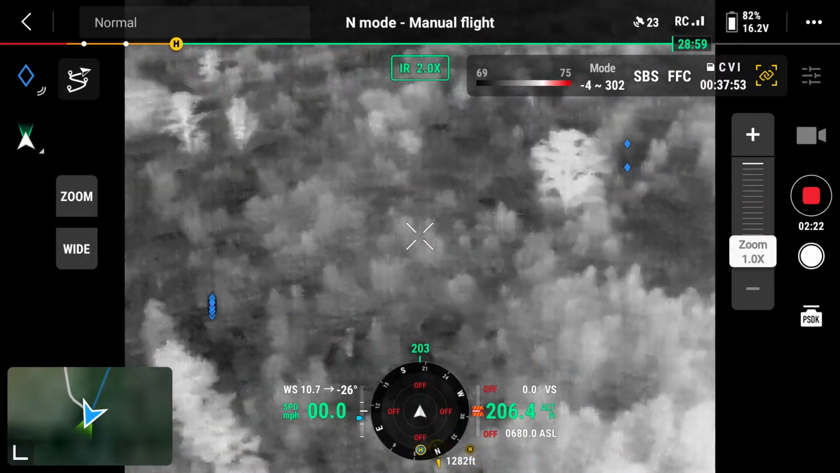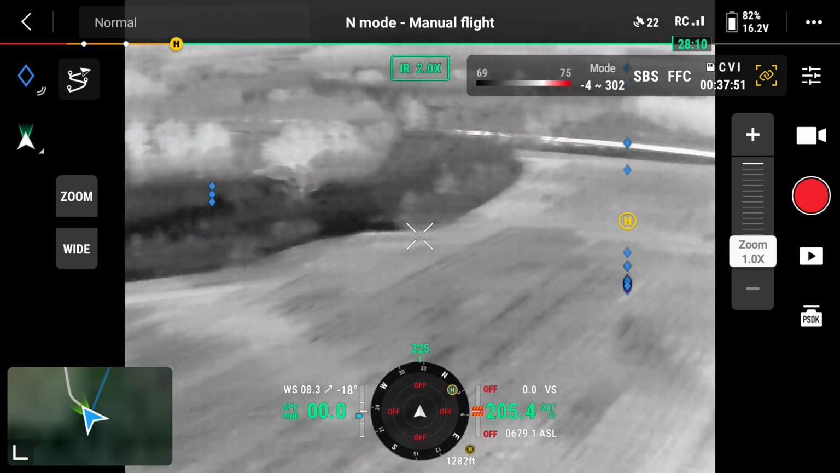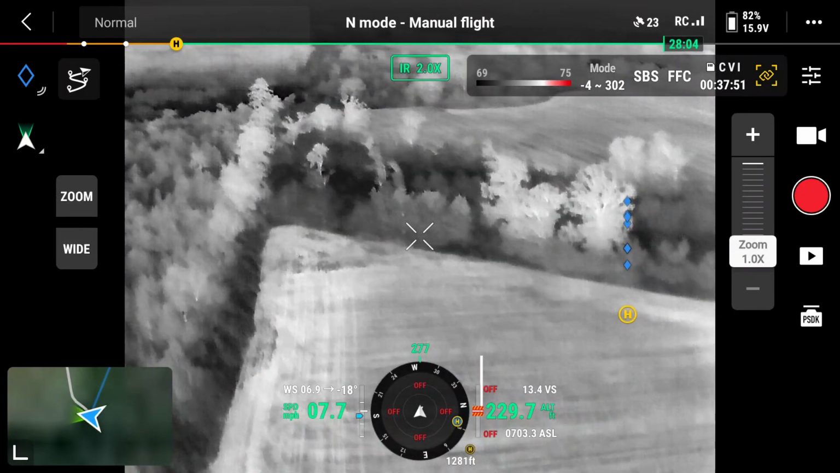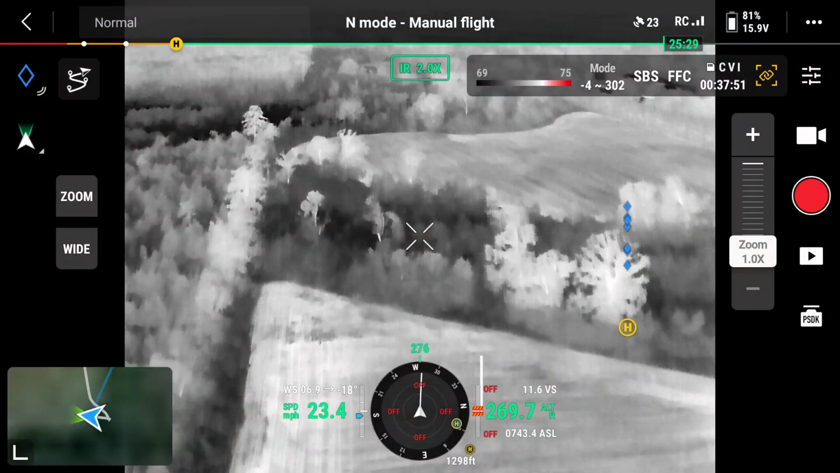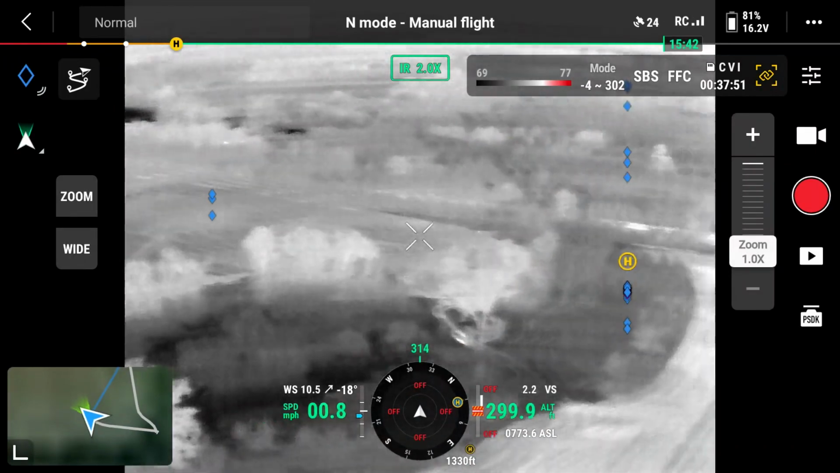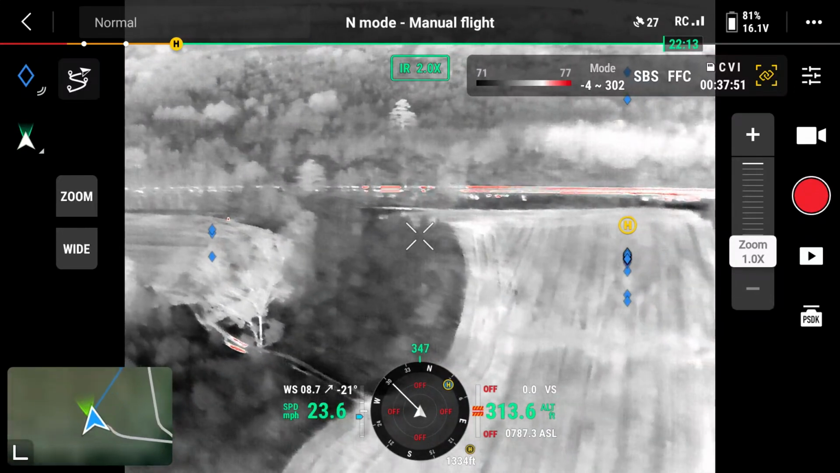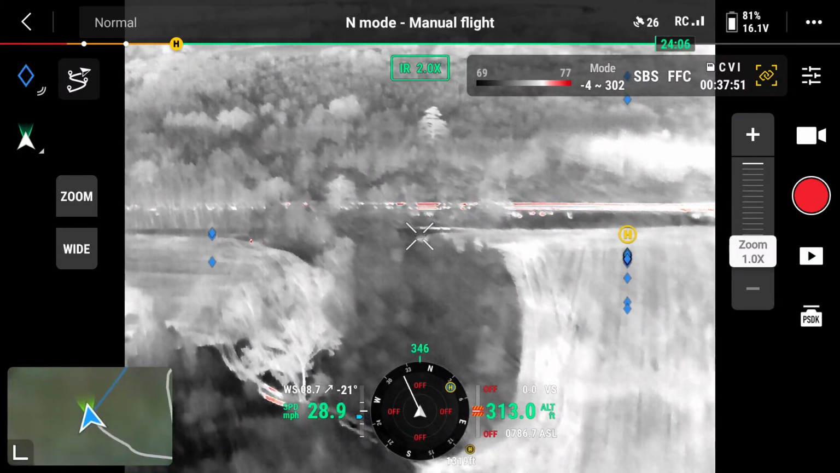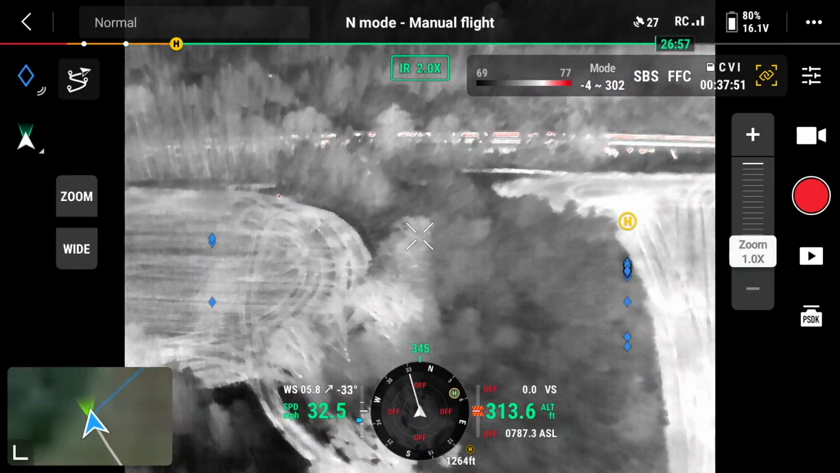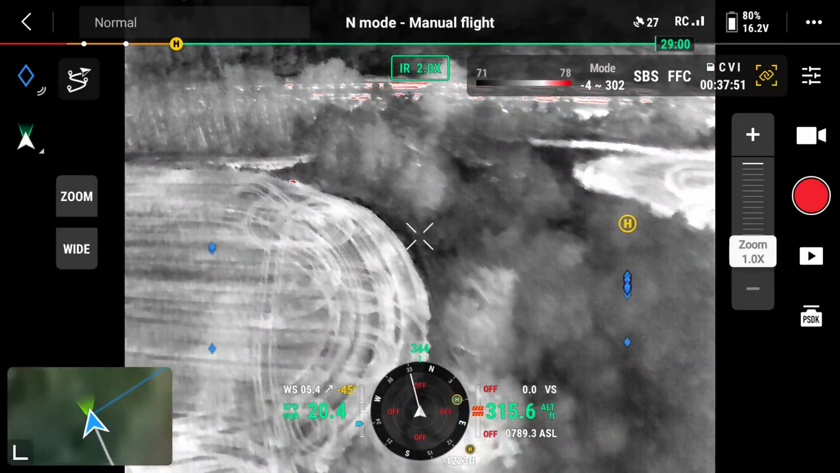And I think for a moving target, if you were tracking someone, a bad guy that was running, and you were trying to assist, then you'd want to be up high. And honestly, as long as you're tracking him on thermal, that's the big thing. Trying to track him with this light would be a little difficult at those altitudes unless he was wearing a reflective vest or something. So I'm just looking for other subjects.